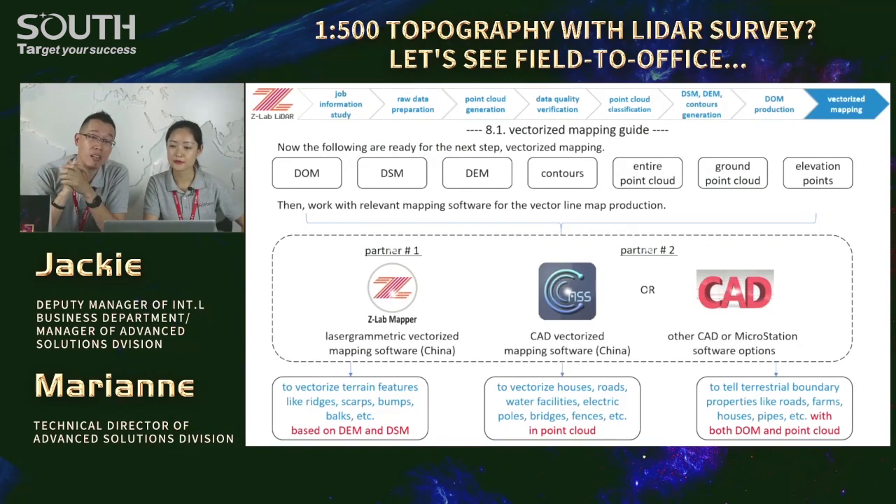We may vectorize the terrain features based on DSM and DEM, like the ridges, bumps, etc. And then we can vectorize the houses, roads, fences, bridges in the point cloud instead. We can even tell the terrestrial boundaries, like farms, houses, whatever, pipes with both DOM and point cloud.